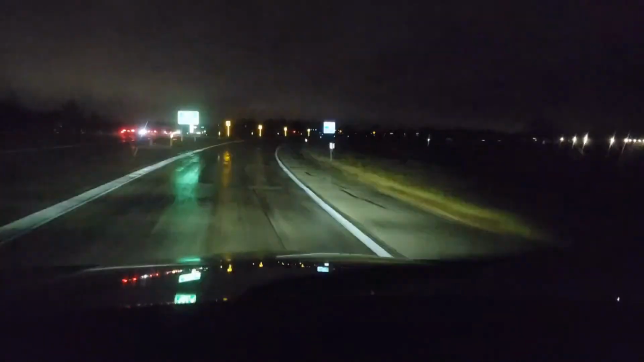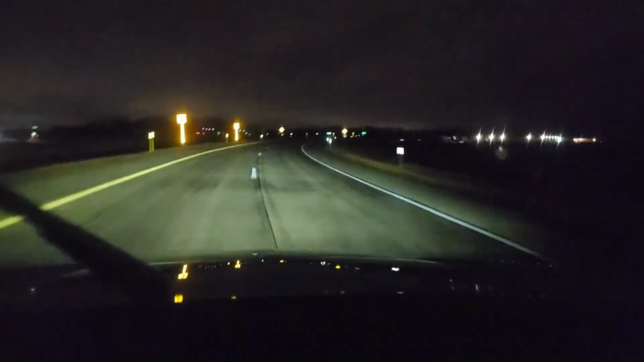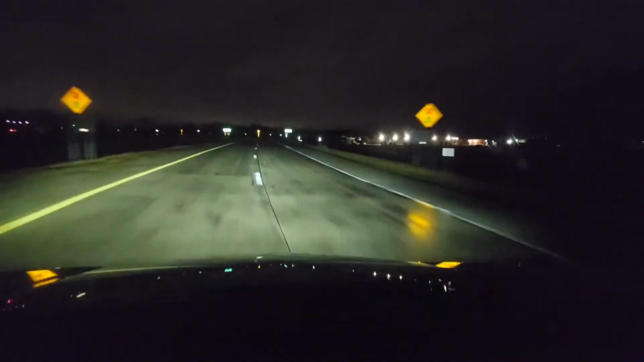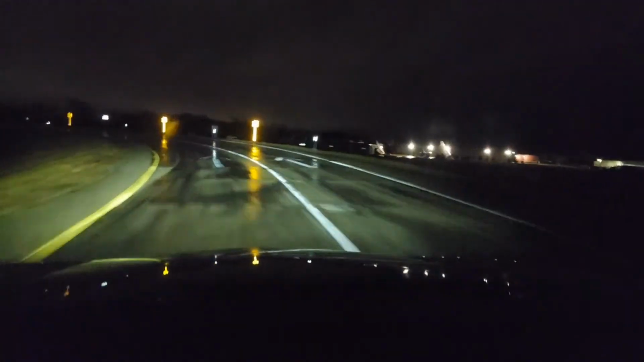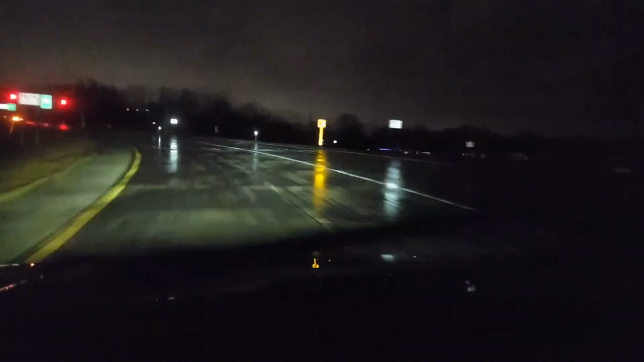So, we get off at this exit. The curve is going around to the right, so the chevron alignment signs are on the left. Then, this is the straight part. And now the chevron alignment signs are on the right. The curve is going around to the left, just like you guys see in the video.